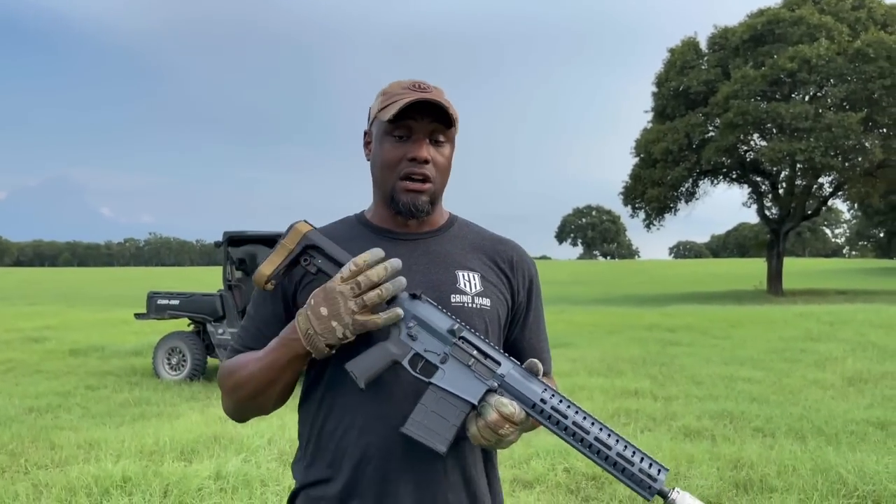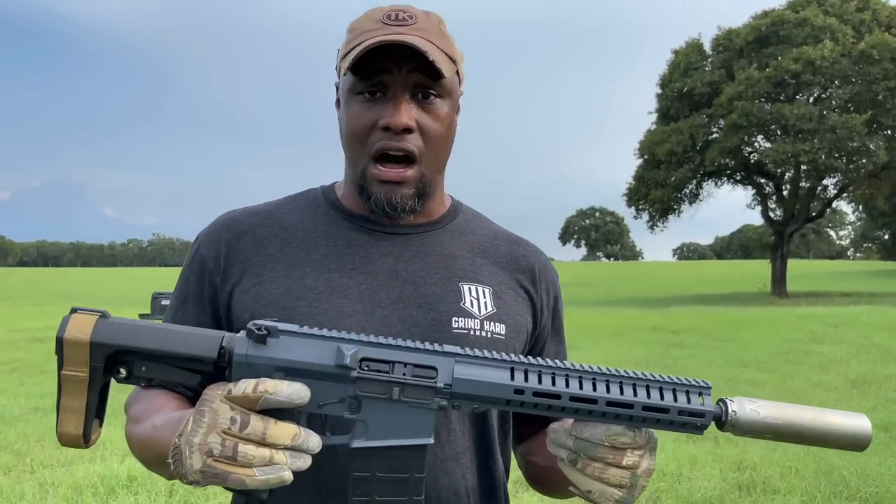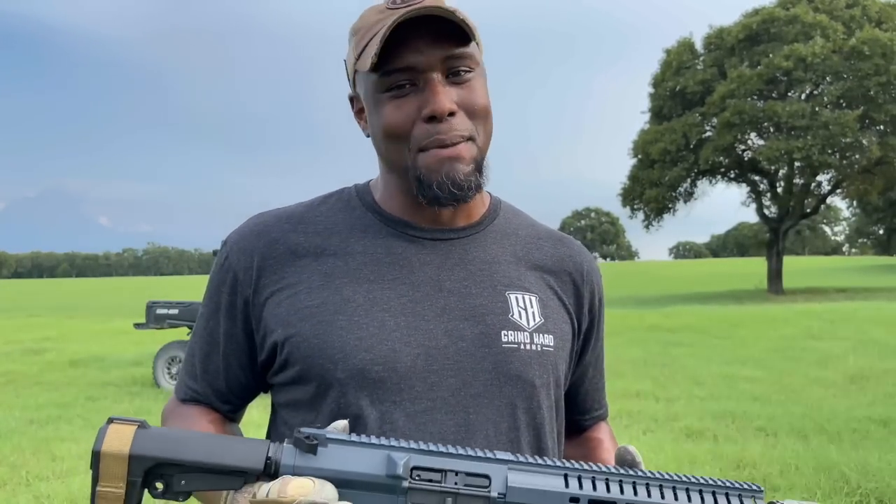Again, guys, I think it's awesome. That's a good buy. I'm going to use it again. Hopefully we'll get some day optics on it, and we will try to stretch the legs on it and show you guys actually how it shoots. But right now, it's just not the time to be blowing ammunition.